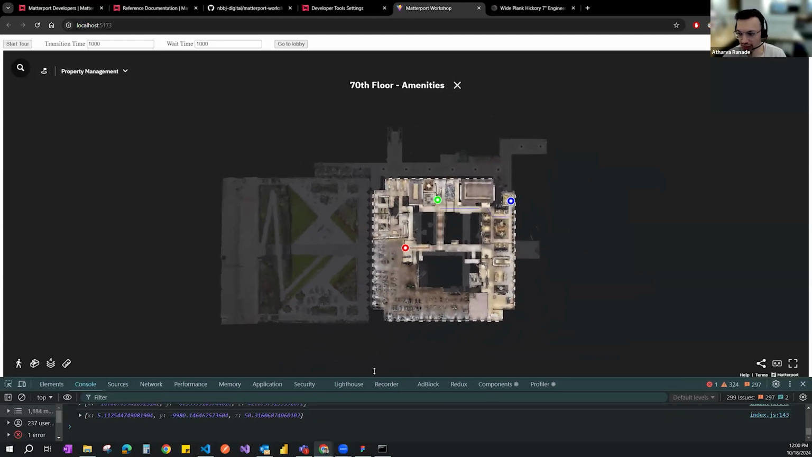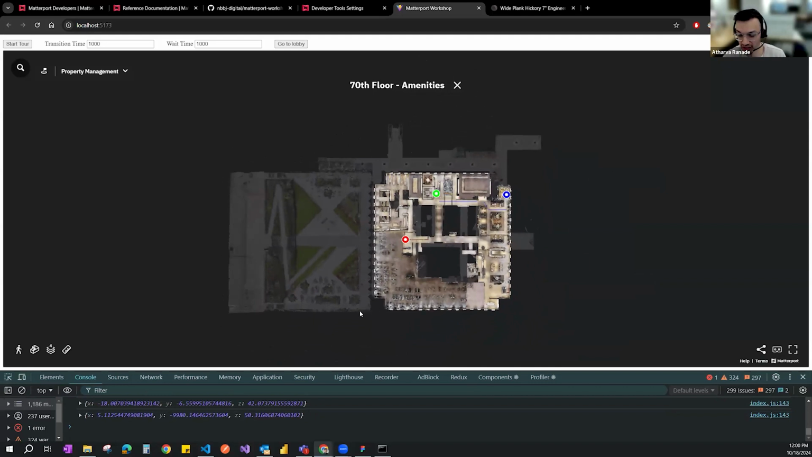Unfortunately, the exact reasoning behind this is not mentioned in the reference documentation, like why Matterport chooses this orientation. It's just how, when they stitch your scan, they have a default orientation of the scan, and you have to work with it moving forward.